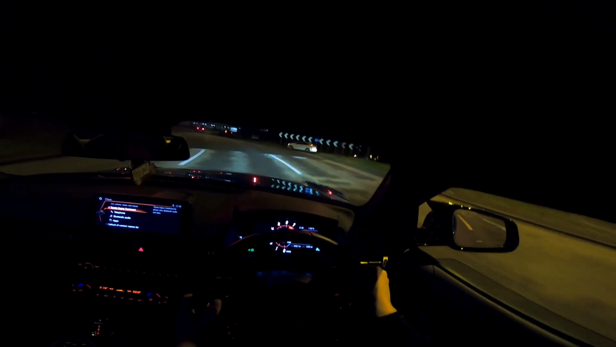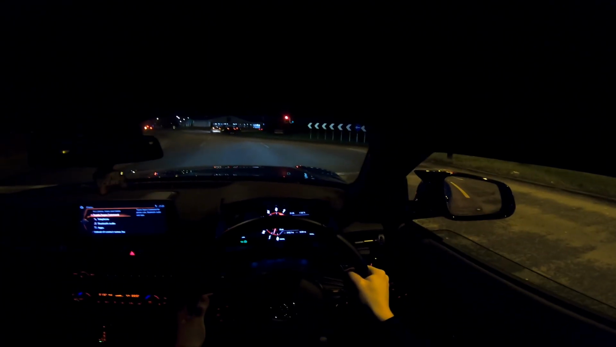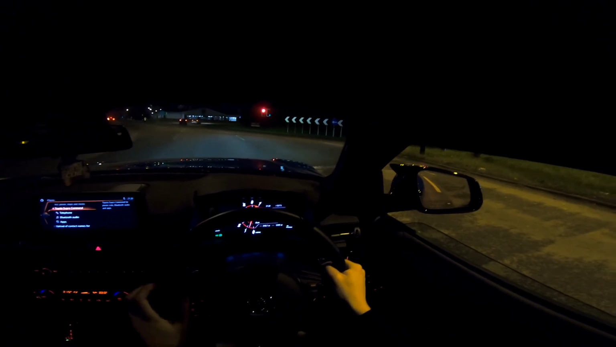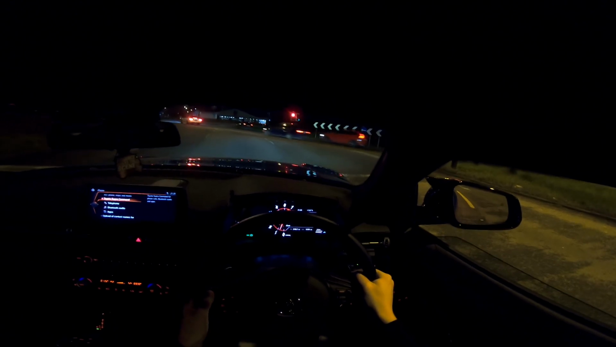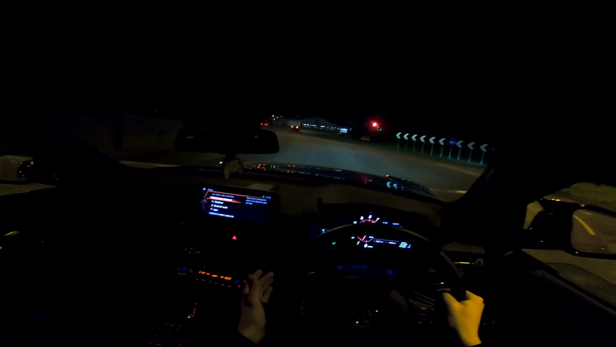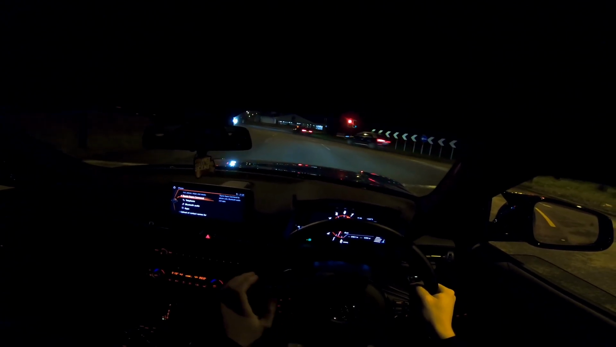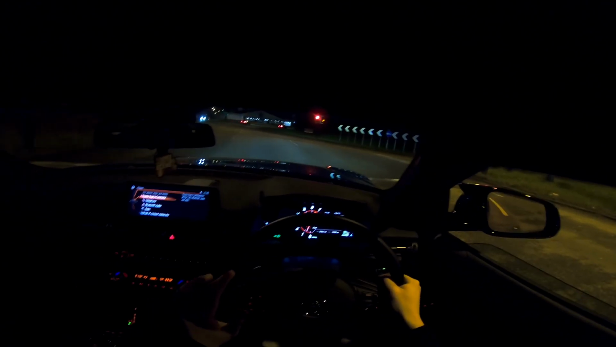I also have the ArmaSpeed intake in place, so apparently that does give the car a few more pops and bangs, so just keep that in mind if you're buying this system. Obviously I've got that as well, so that is supposed to increase pops and bangs, so I'm not sure how the OEM system will sound by itself without the air filter, but I can imagine that you probably don't get as many pops and bangs.